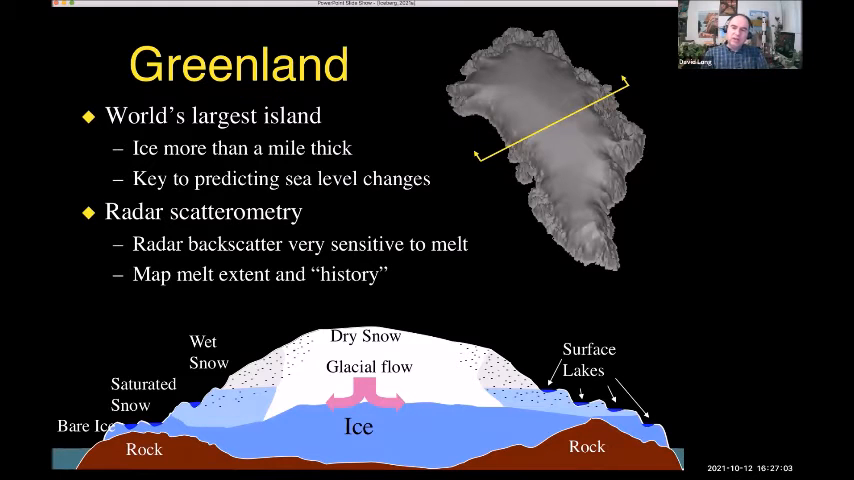In order to really understand if there's climate change that we can observe by radar observations, let's turn to Greenland. Now, Greenland is the largest island in the world. The ice at the center is more than a mile thick, but it's so heavy it's actually depressed the center of the island. So if the ice all melted, it would be an archipelago just around the outskirts of the island.